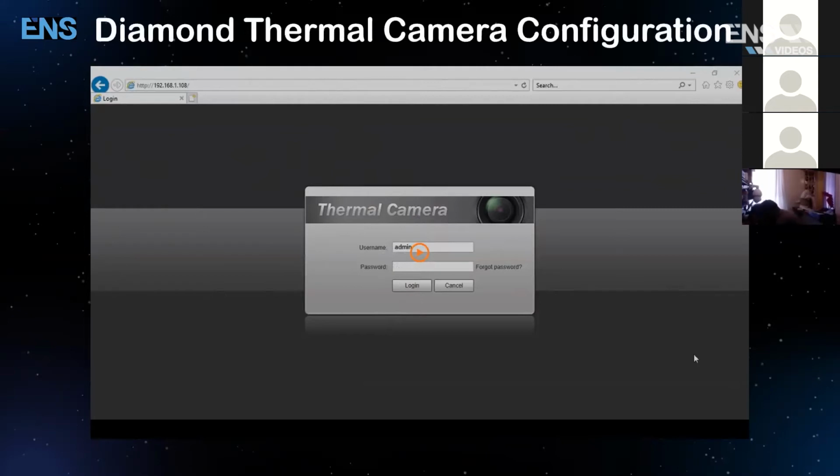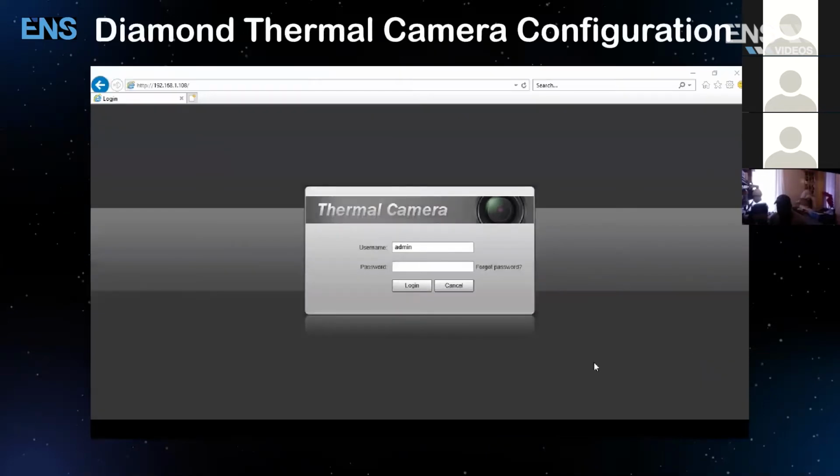So what we're going to dive into here is the setup of the thermal camera. This one is presented by the project manager over in the West Coast. His name is Dan Jin. Excellent presentation for this one.